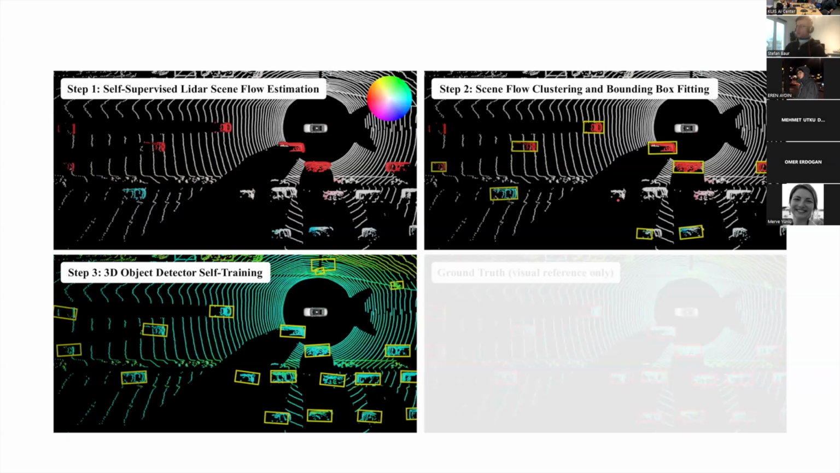You see here in our initial pseudo ground truth, all of these parked cars were not part of it. But since we don't tell the object detector which object is moving and which is not, it cannot distinguish between moving and static objects, and so it starts to discover all of these parked cars here as well.